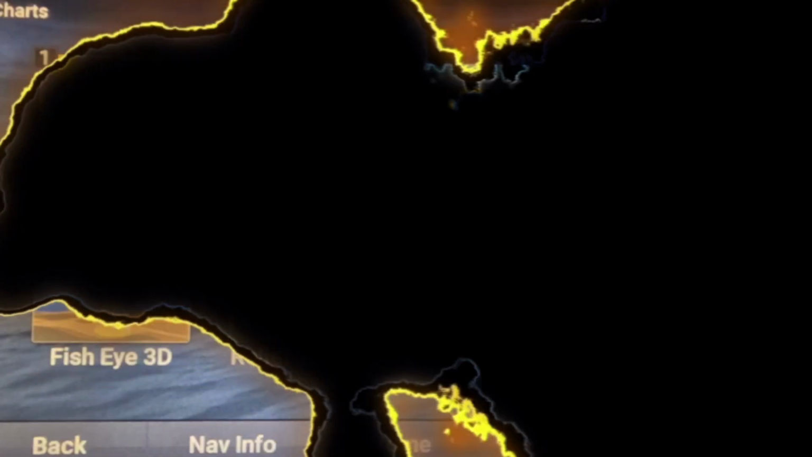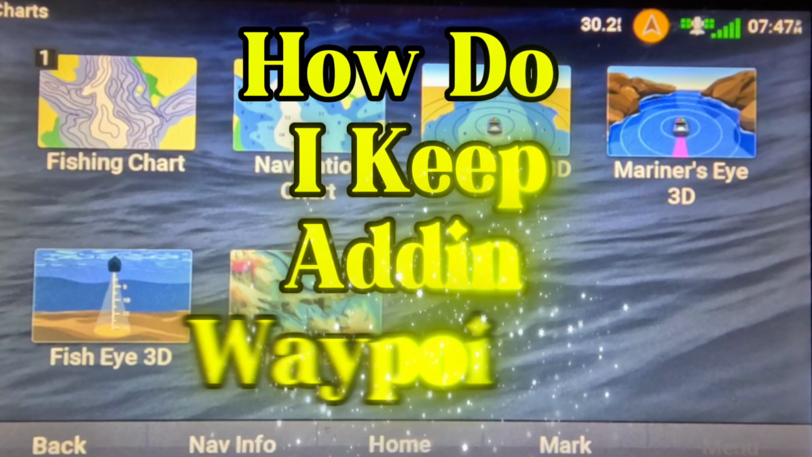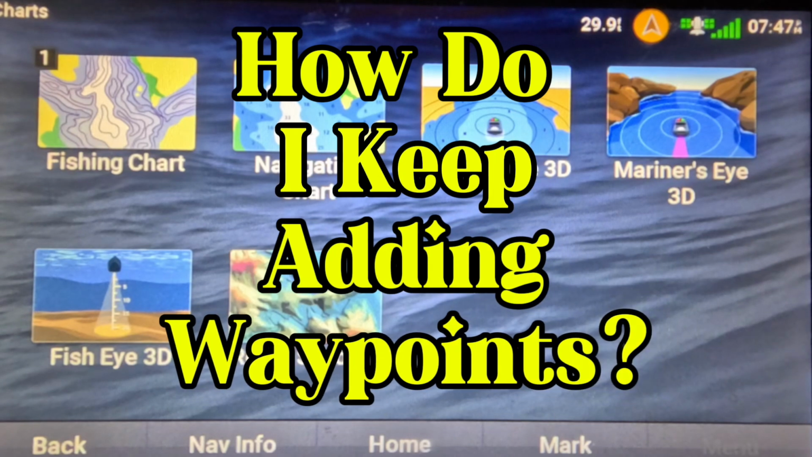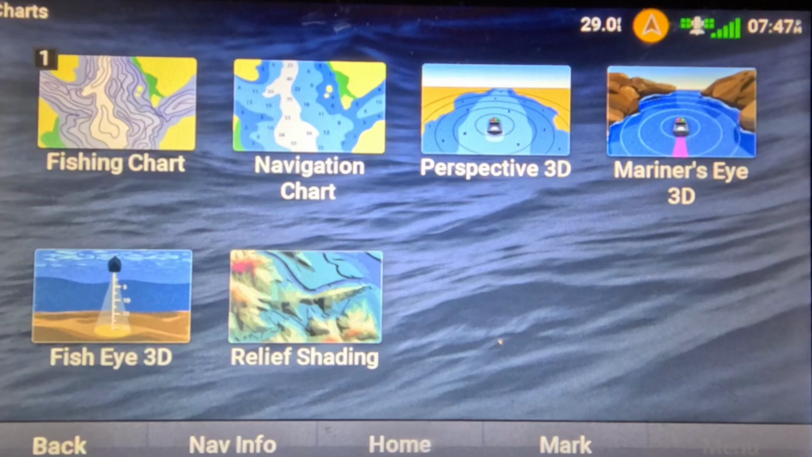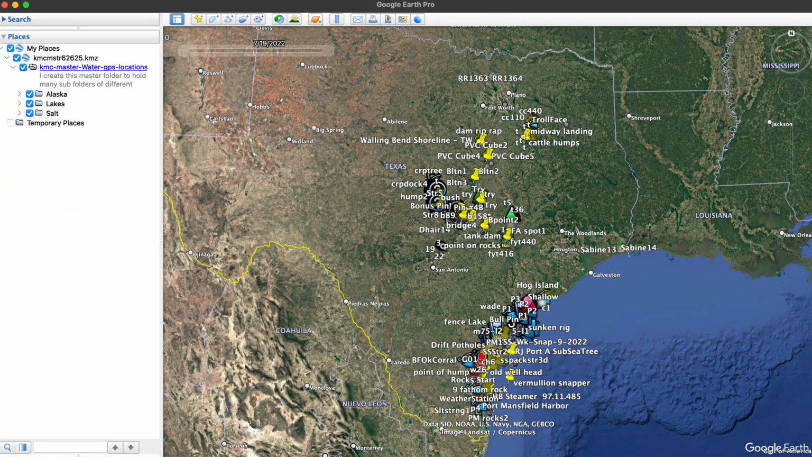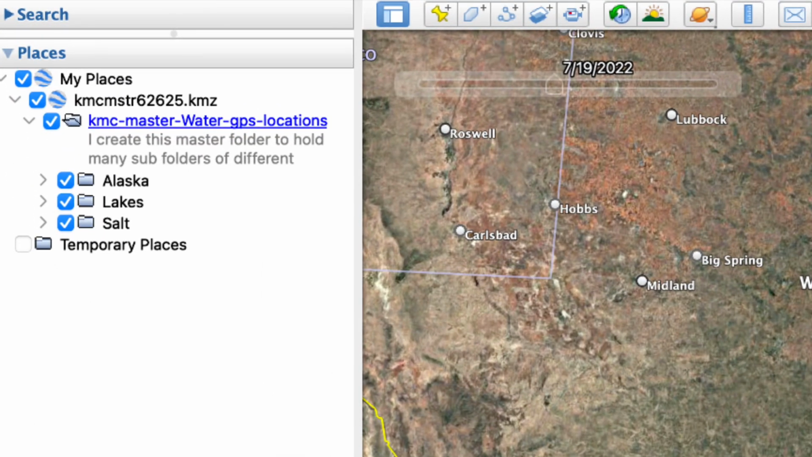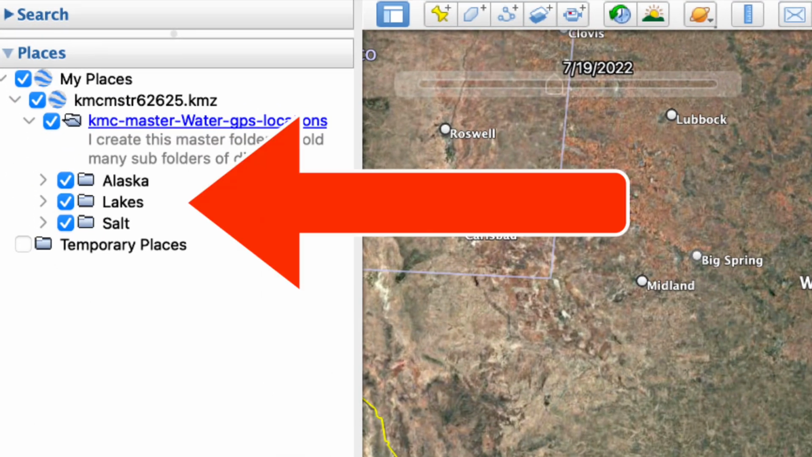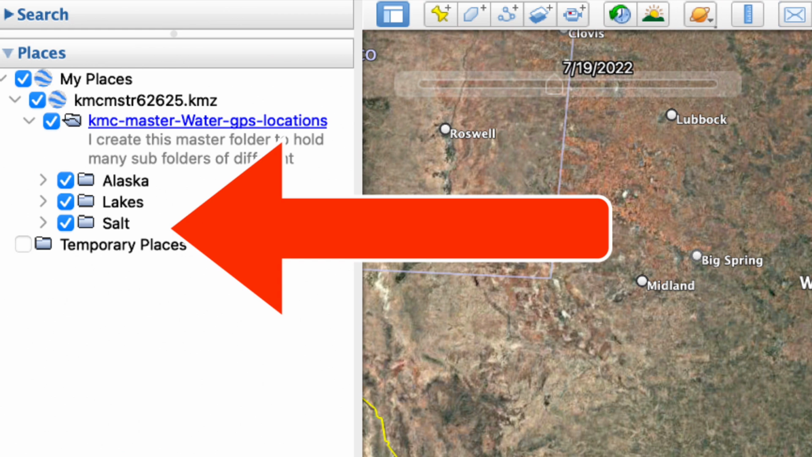So now I have this issue where I have 5,000 waypoints, and if I want to keep adding waypoints to my collection, how do I go above 5,000 waypoints and manage them on the device? So I manage all my waypoints within Google Earth. I can actually save my waypoints in different categories. So I can save all my waypoints related to lakes in one file, and then I can save all of my other waypoints related to saltwater fishing in another one.